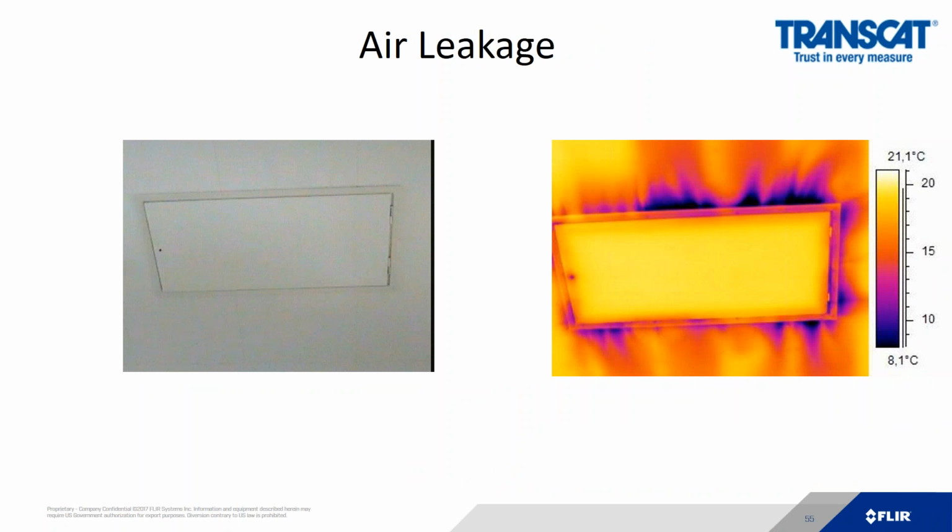If you can create negative pressure within your building, you can see air infiltration and where you need to do additional sealing and insulation, like we do here on this drop stairwell.